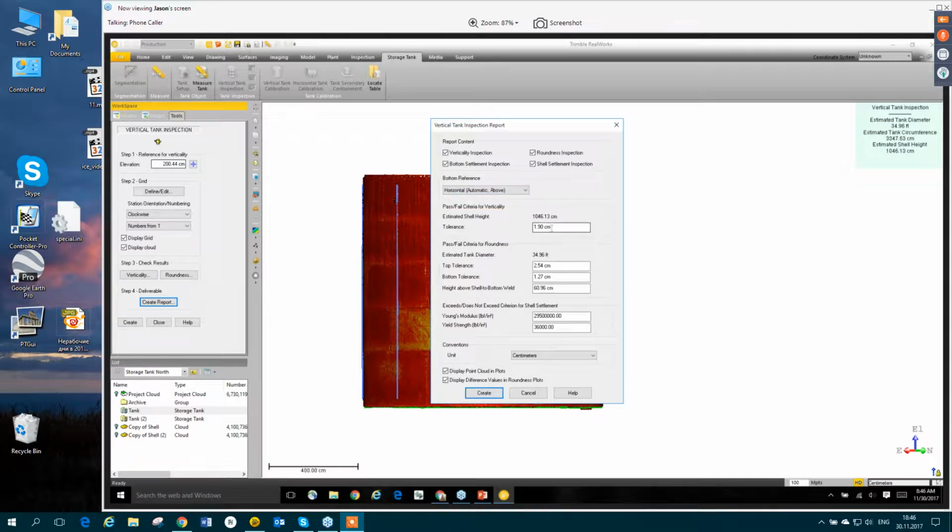We can set a tolerance for our verticality. So let's keep it at that 1.9 centimeters. Maybe we'll just make it an even 2 so we don't look insane. Then on our roundness, we can set criteria as well. For roundness, we can set a tolerance for an upper part of the tank and the lower.